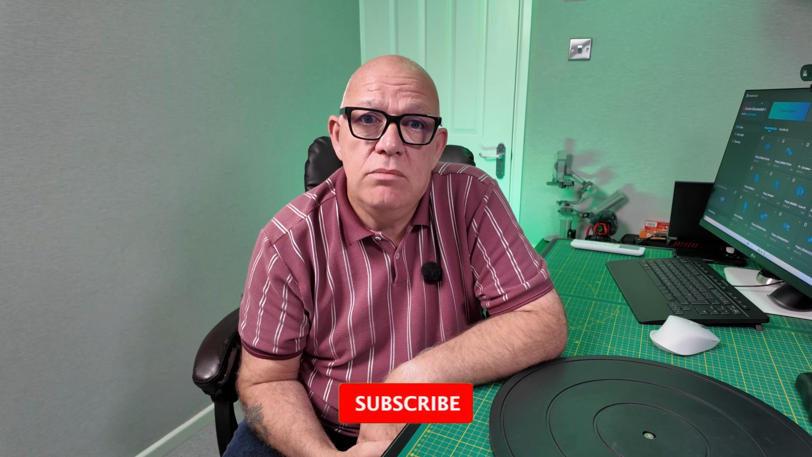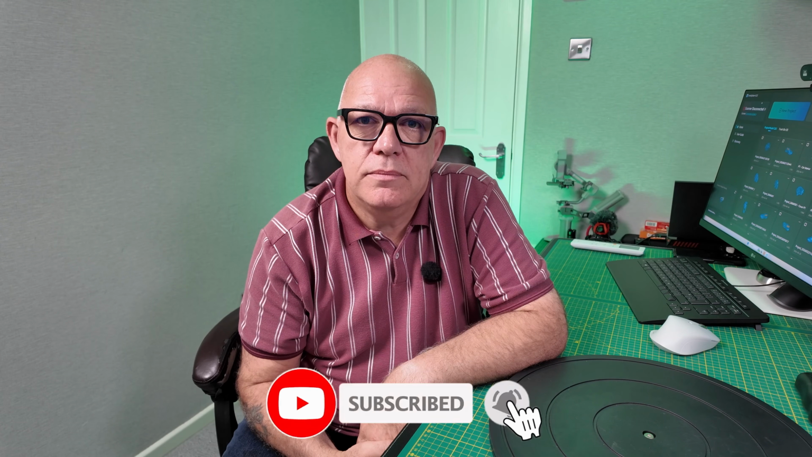I'm going to scan one item, horizontally and vertically with the Sermoon S1, and see which one's better, if any. Maybe they're both the same. Maybe horizontal's better. Maybe vertical's better. I don't know yet. So, if you want to see how I get on, stick around. I'm going to get right into it now.